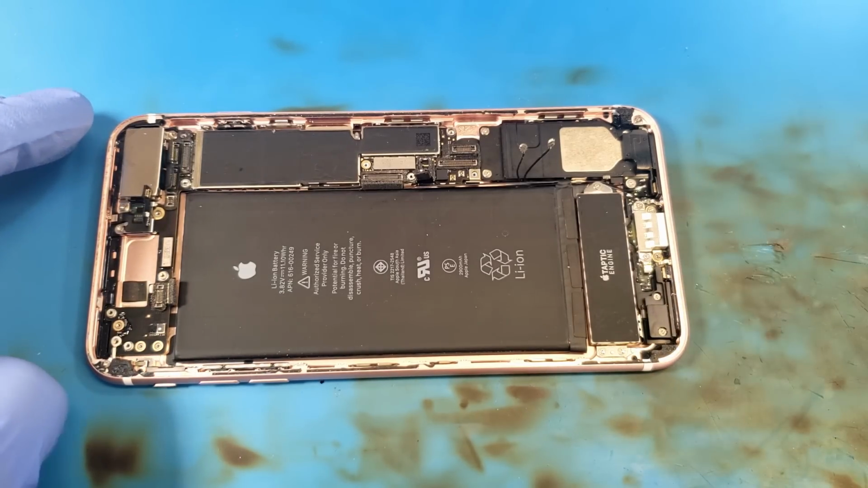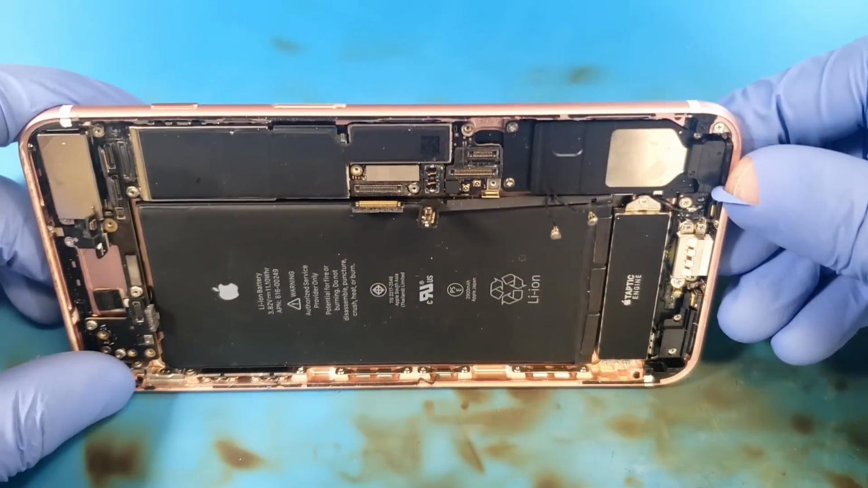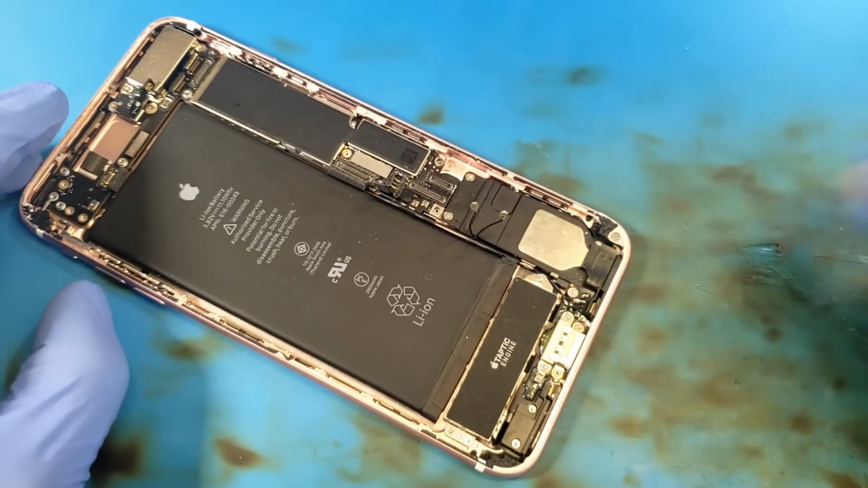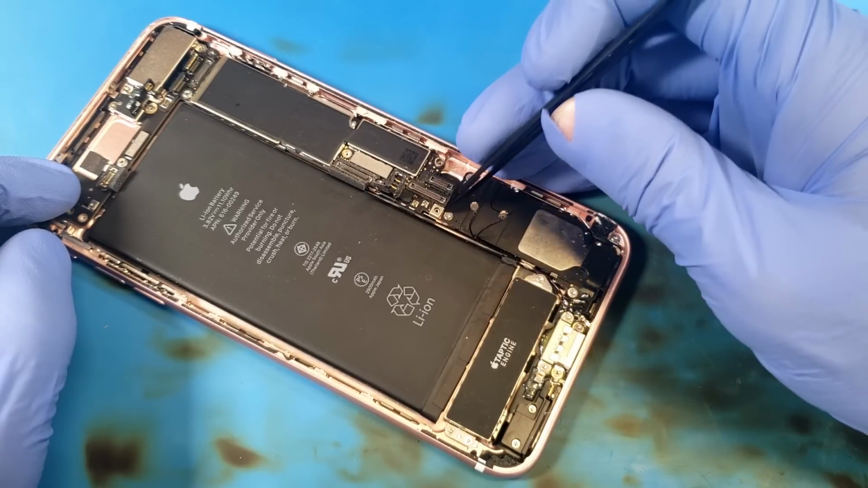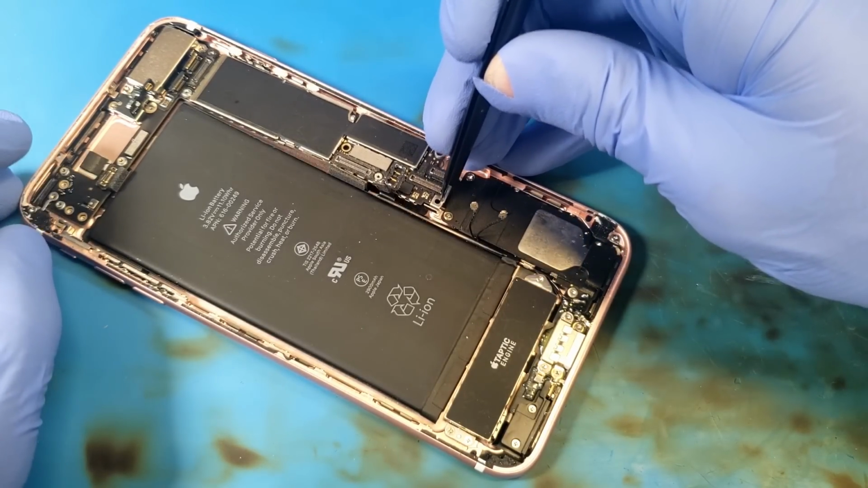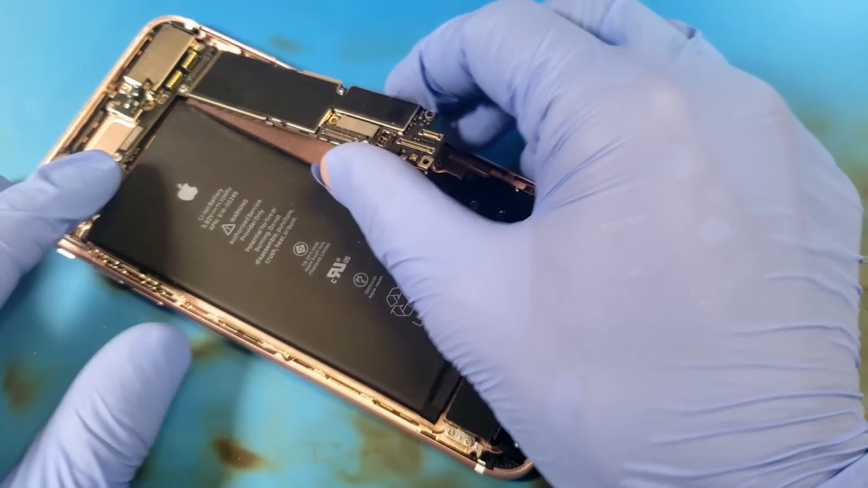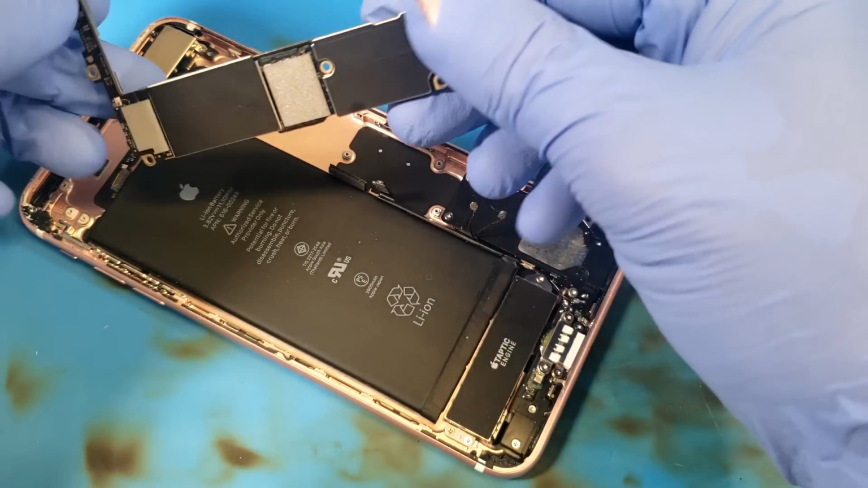So then I have all of the screws removed. I have everything disconnected from the board. Another thing worth mentioning is it did arrive without the SIM tray. So what do you think we're going to find here? Do you think we're going to find some nasty liquid damage, or are we going to find just an ordinary, regular, run-of-the-mill VDD main short?